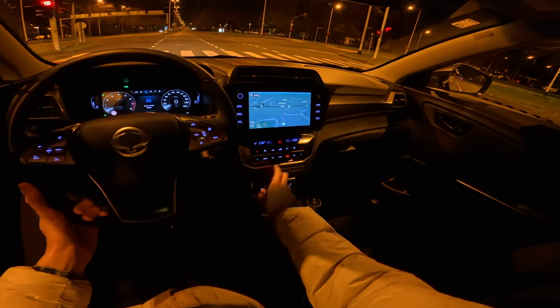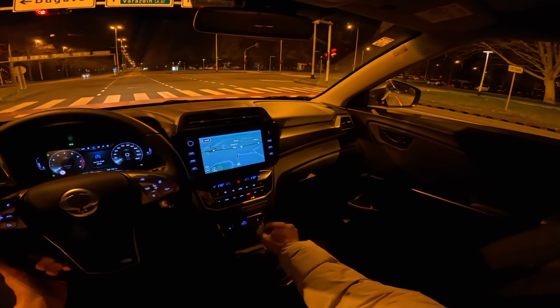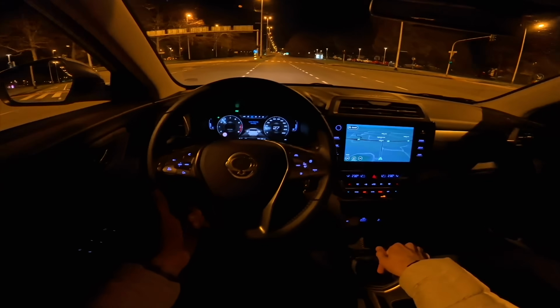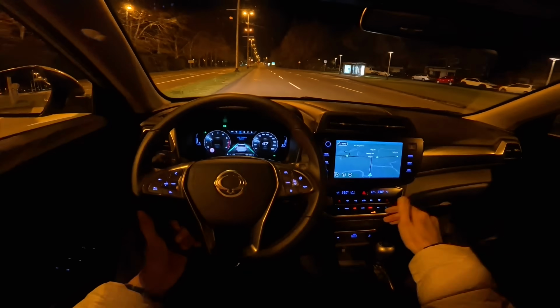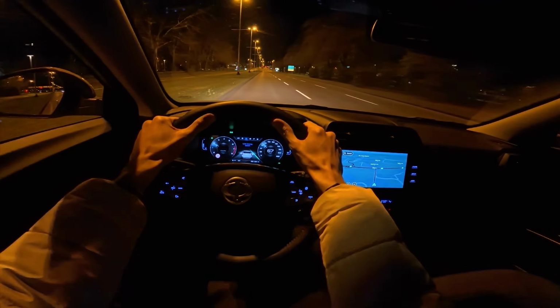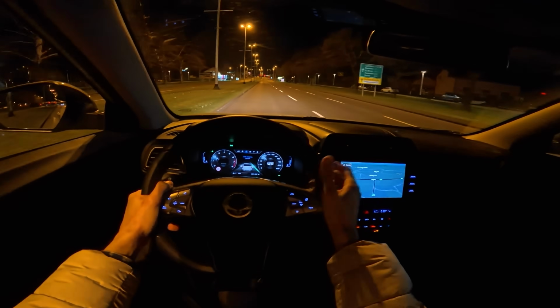So yeah, and maybe the heated seats would be a nice option. Haven't checked the higher trim if it does come with those or not, but yeah. Once you get spoiled with the heated seats or ventilated seats and a heated steering wheel in the winter, a must-have. So yeah.